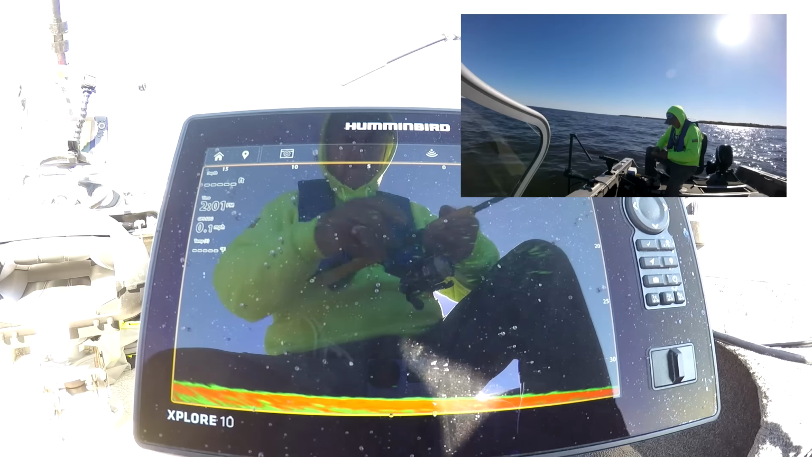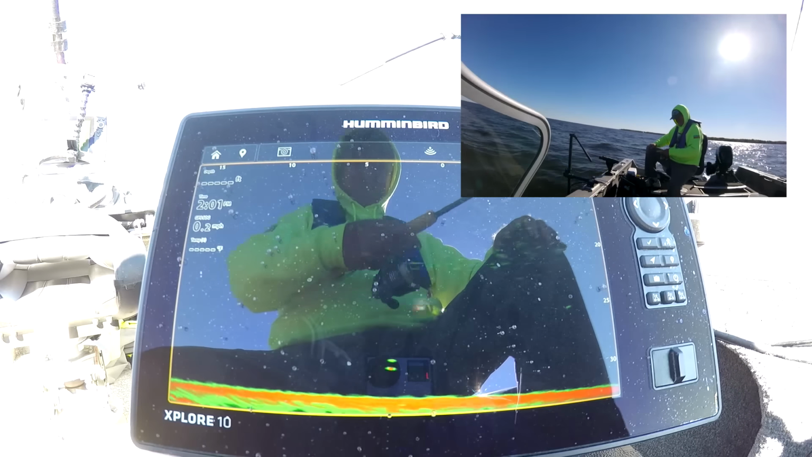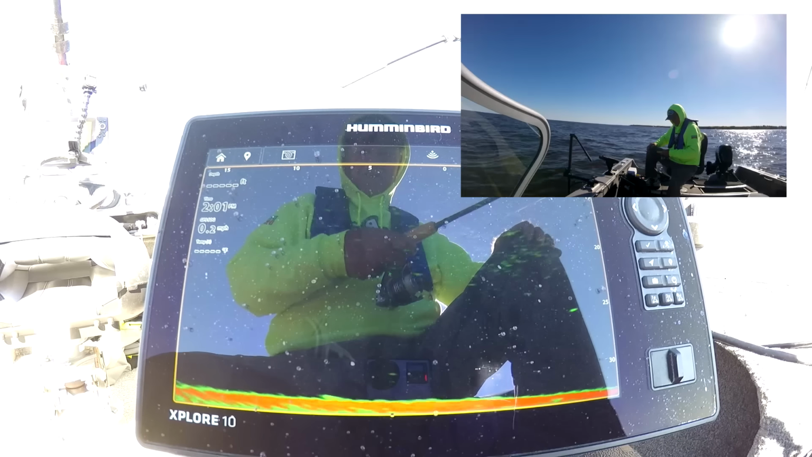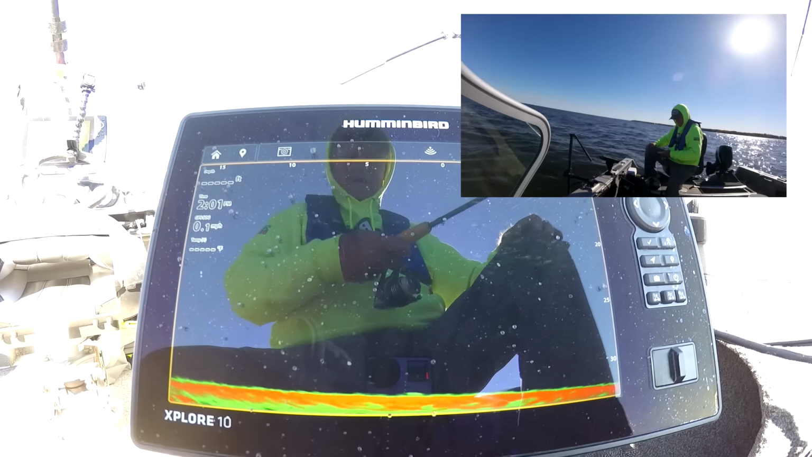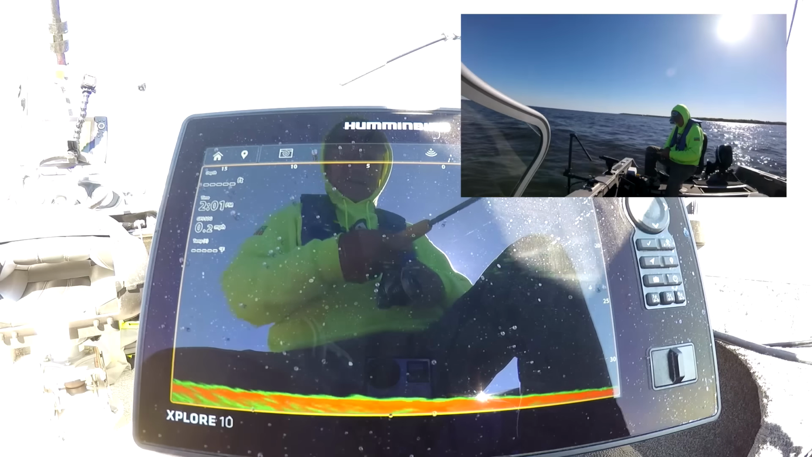I've got fish coming from the other direction now. Here's my bait. You get set up, get your baits on, get them down, and within 10 minutes, you're off to the races. Got more fish down there too, right below me. Come on up, buddy. Come on.